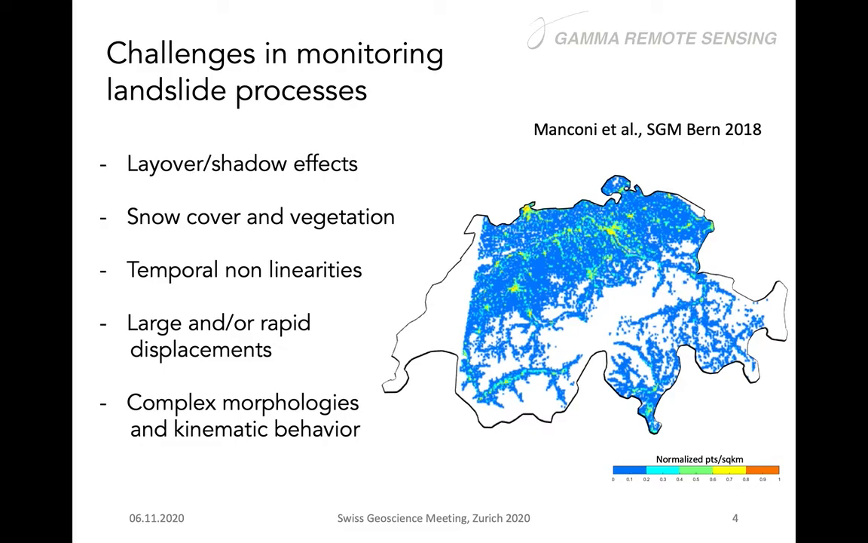In 2018, I showed here at SGM in Bern a pilot test on Switzerland for a single orbit of the Sentinel-1. In the descending orbit, it was covering almost all the territory without any specific thresholds on the images, so taking all the images available from the Sentinel.